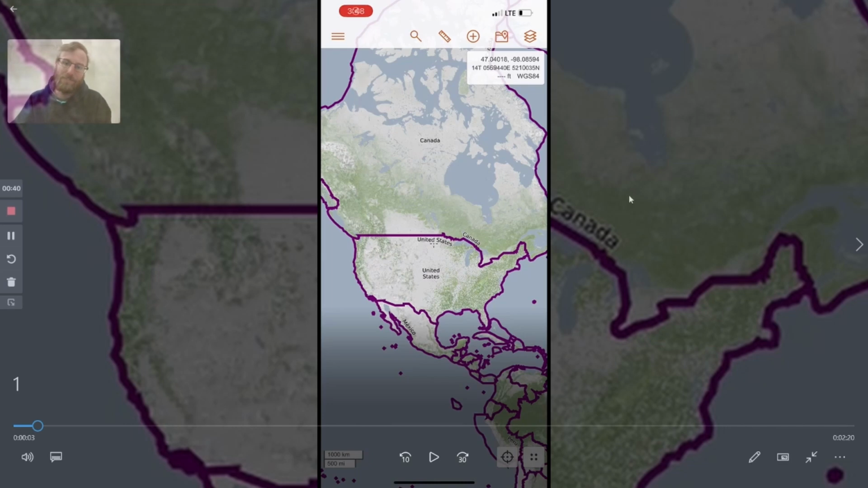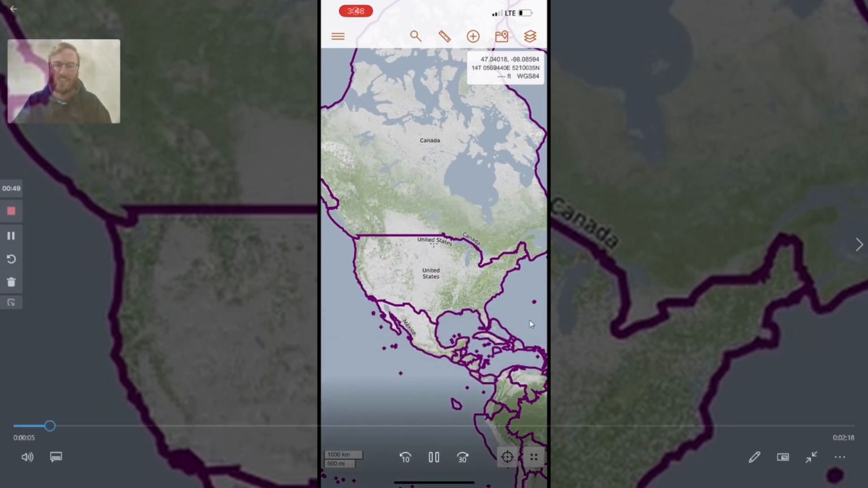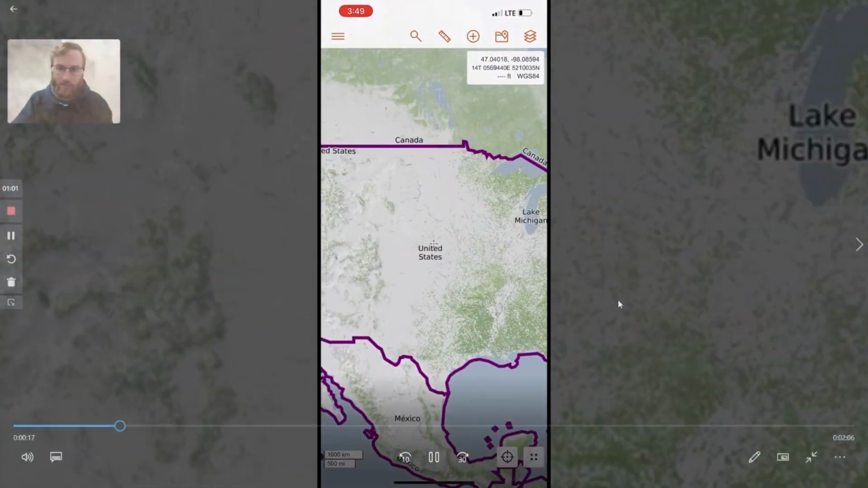Once you get it downloaded to your phone and you open it up and get logged in, this is about what your home screen will start up looking like, with the US probably as your main center point and the country outline. Here we'll start moving into zooming in on some of the states.